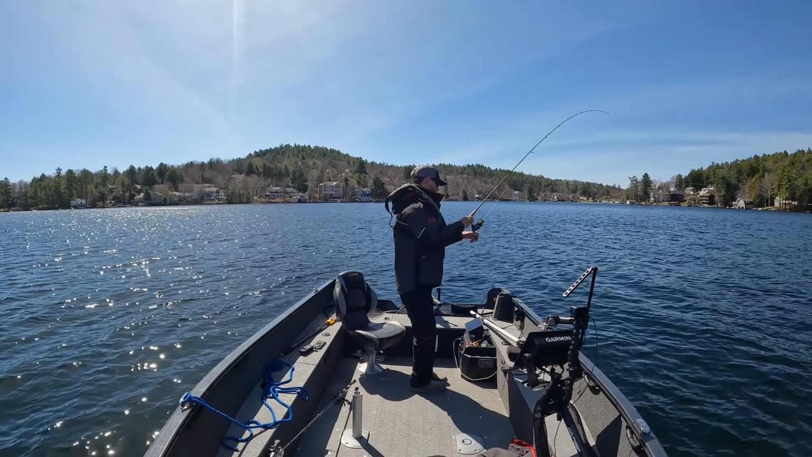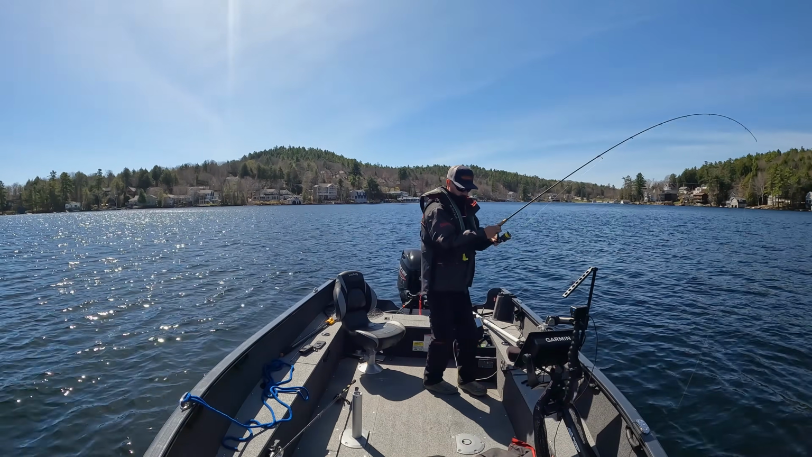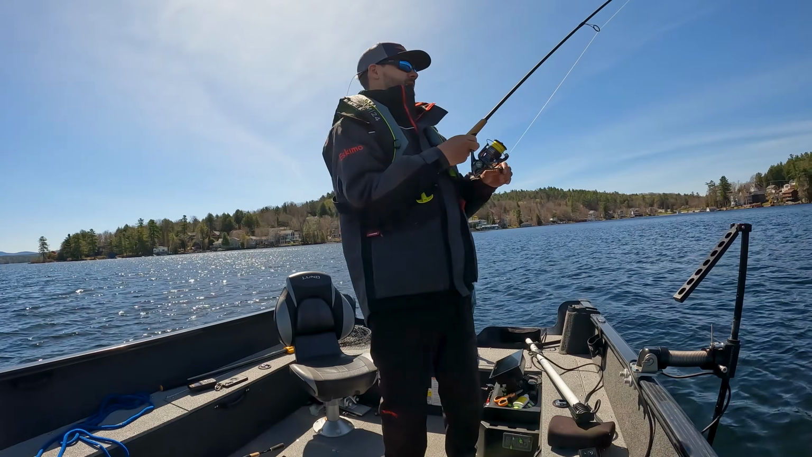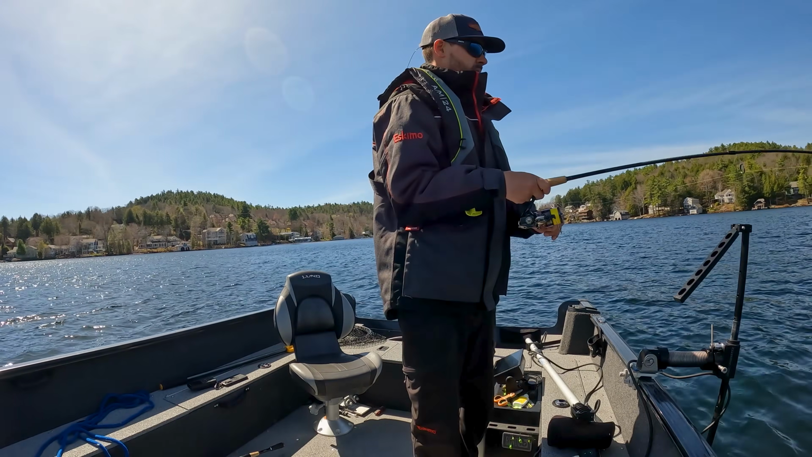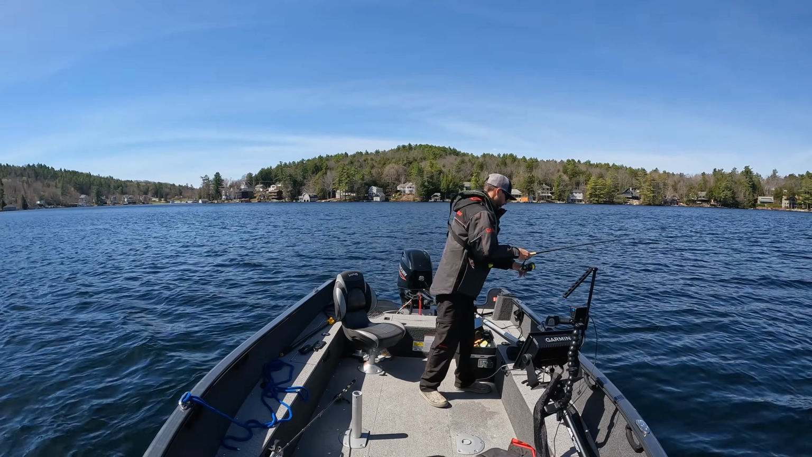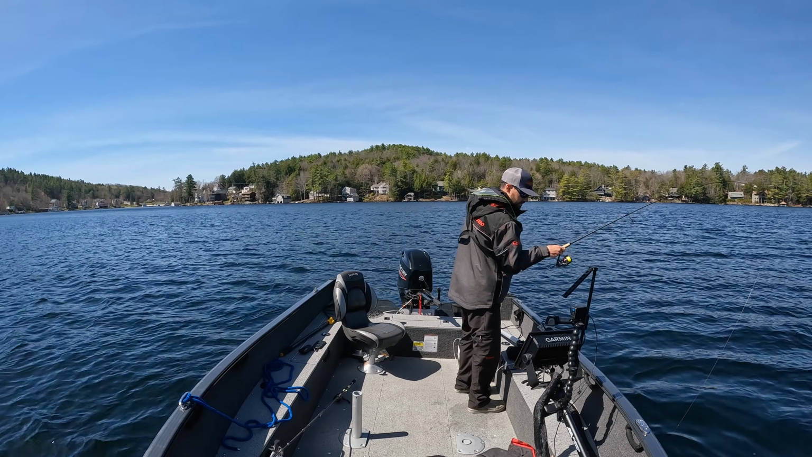Bye-bye. And his buddy's chasing after him too, which is nice. Yes, sir. So I really don't like when the fish go underneath the boat. Another nice one too.